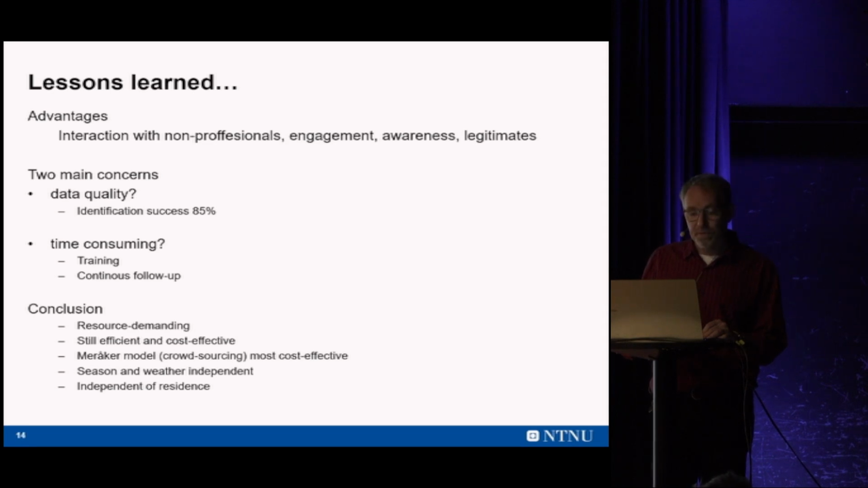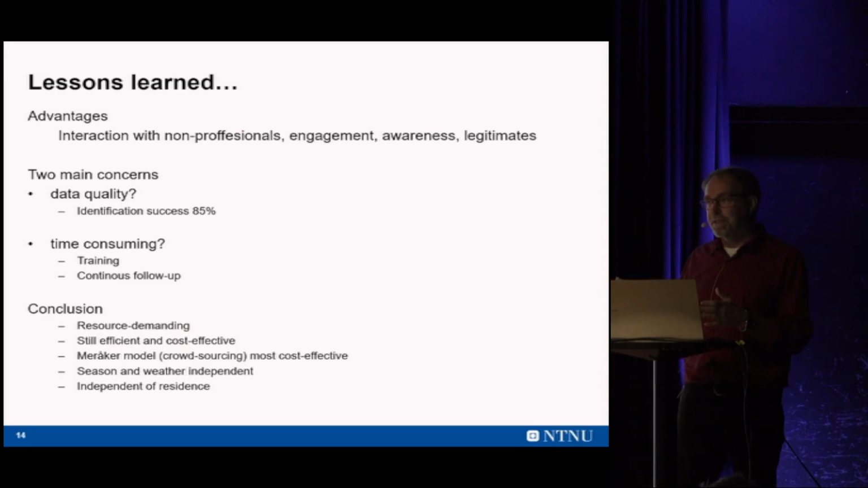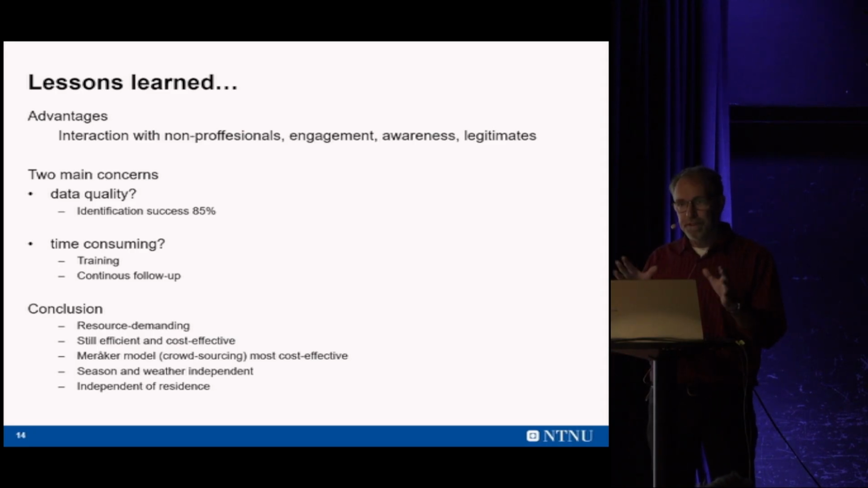It's of course season and weather independent. You can do that whenever you have time for it. And also it's independent of residence. Obviously, when we worked with a historical society, it was people from the area, from Klæbu municipality. While when we worked together with volunteers on the other project, we had people sitting in various places in Norway and even one in Denmark. So that's also a thing to take into account, that it's independent of residence.